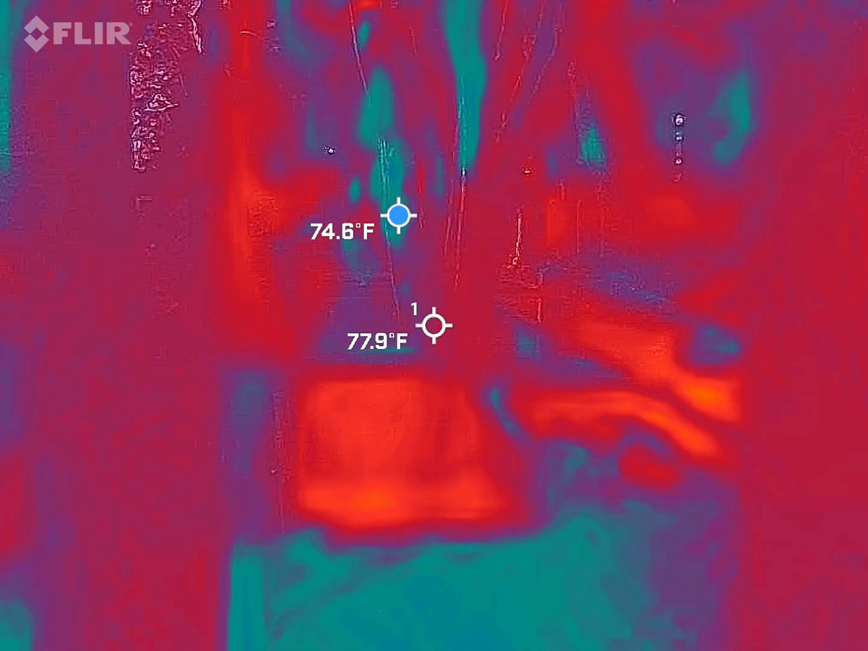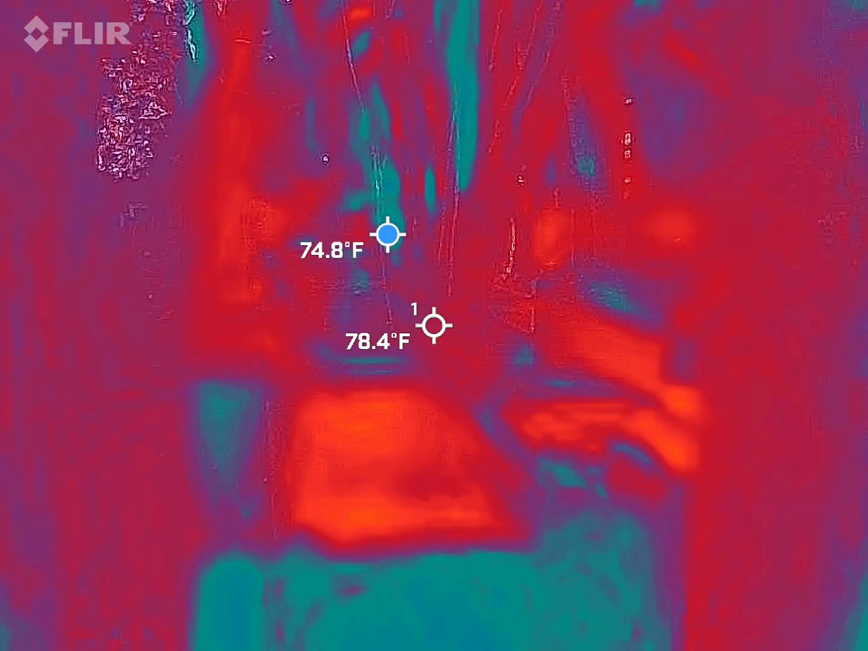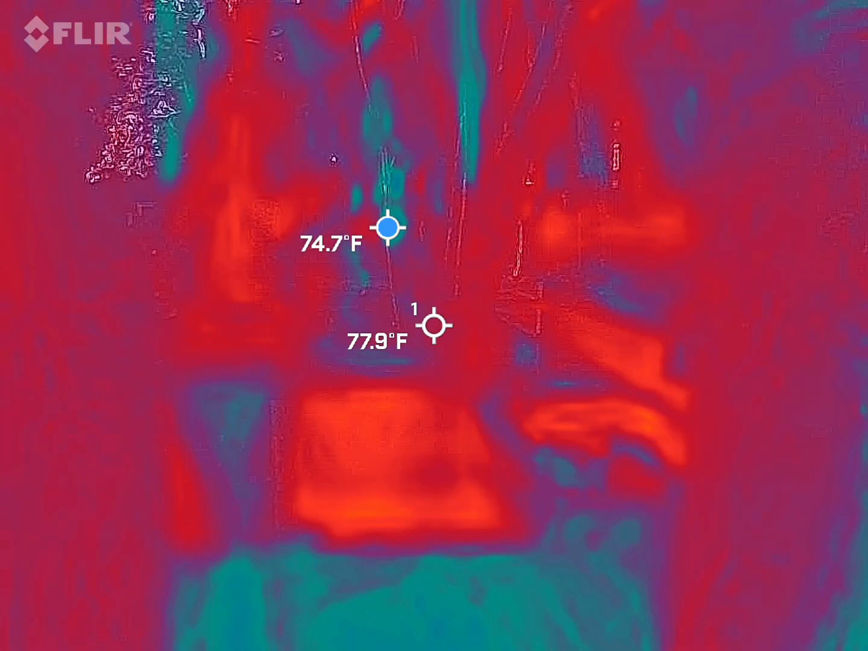Yeah, so it's only looking at surface temperature, and I can see like a window back there, so if I can pick up on that glass, I'll be able to really dive into it on a larger screen and zoom in, because it should put a white outline on the window pane.